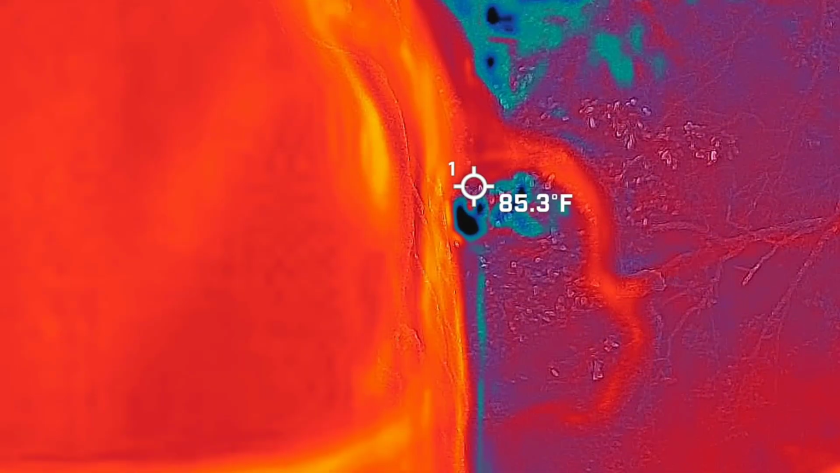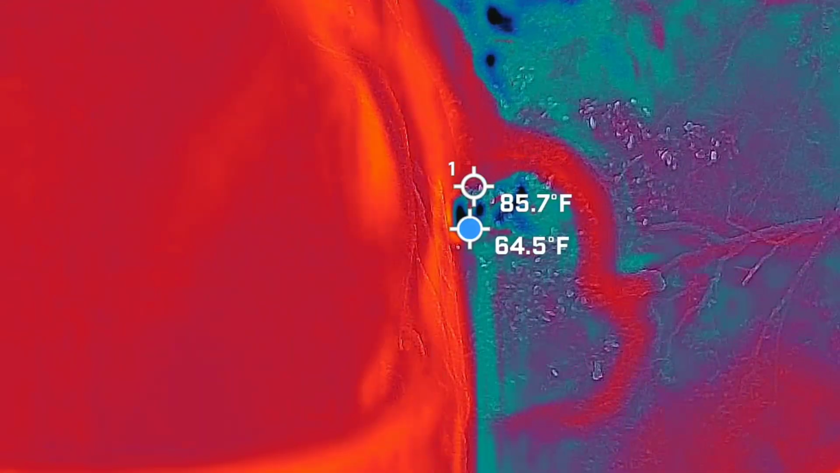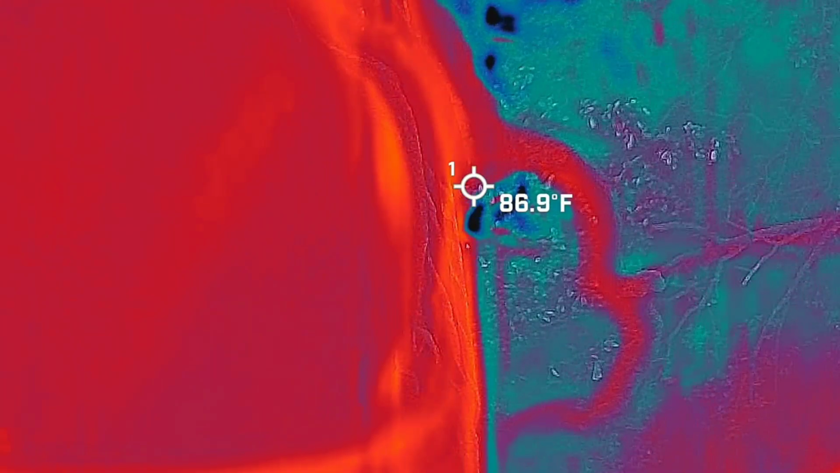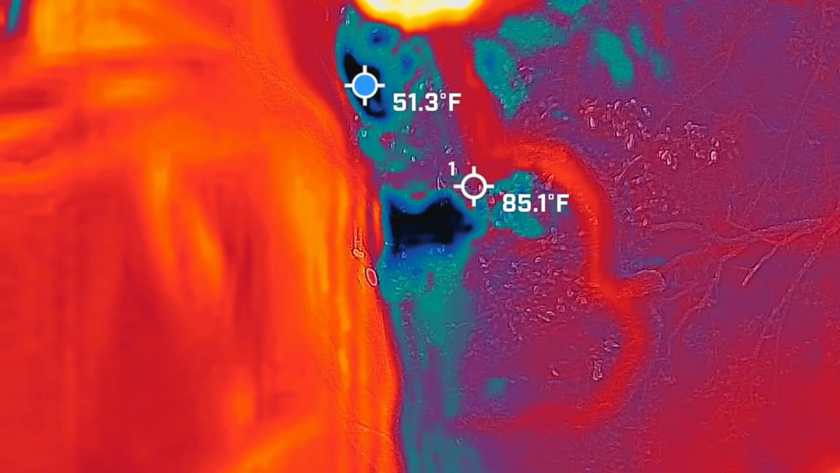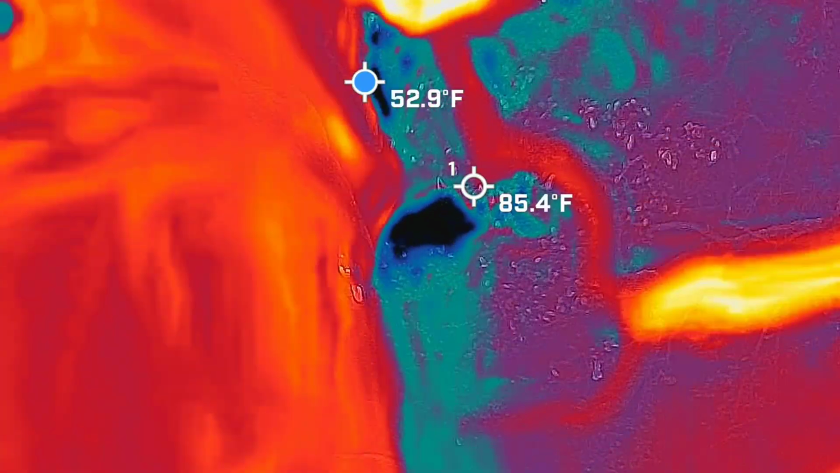Still sitting at zeros. Absolutely nothing. No other images. I felt like there were two that were going to come up, and then they faded back out.